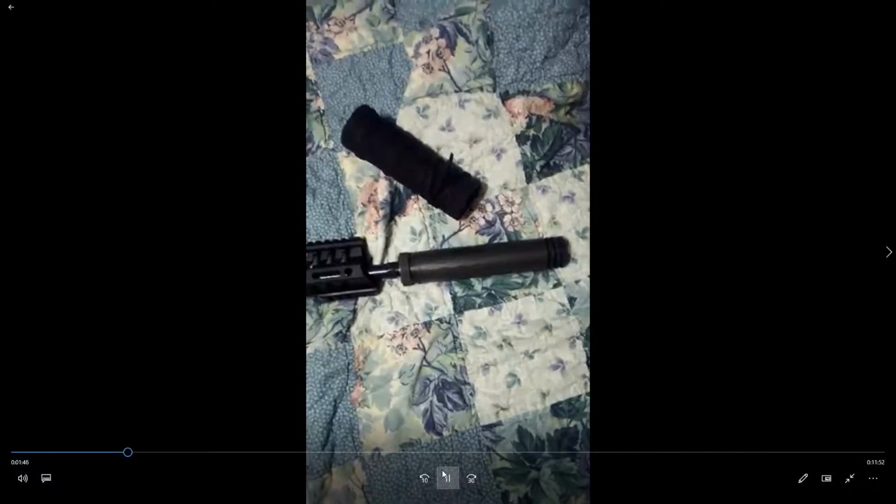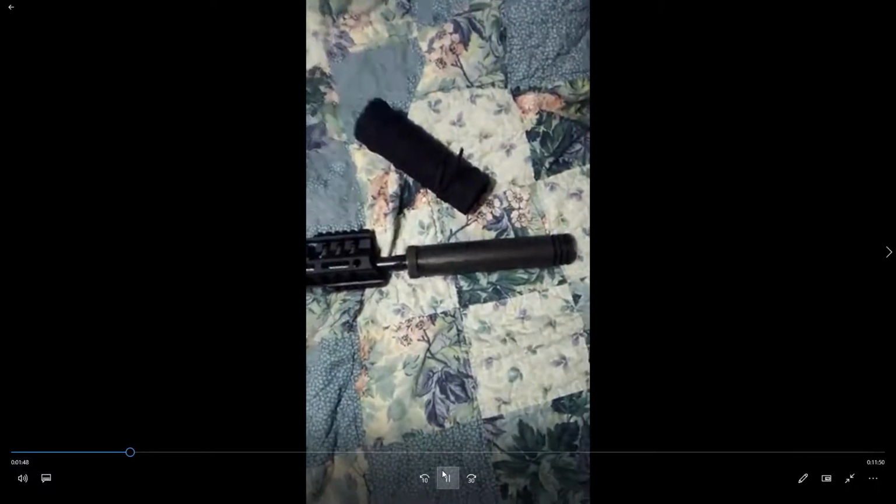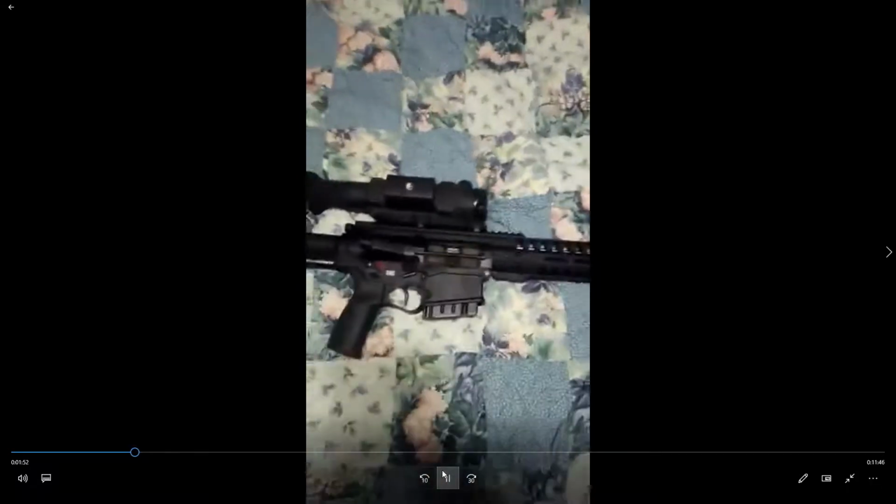Well, here's my problem. The quietest, lightest silencer on the market right now is the Silencer Co. Omega silencer. Well, unfortunately, when you get the lightest, quietest, best silencer, it also creates the most back pressure.